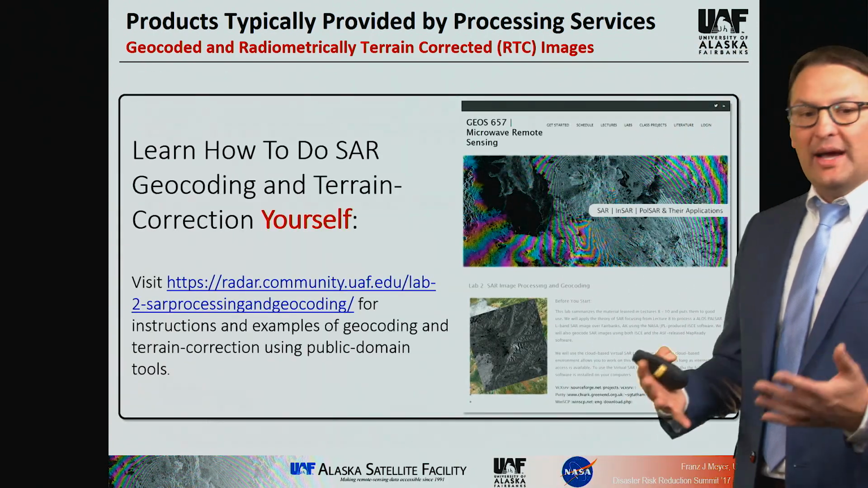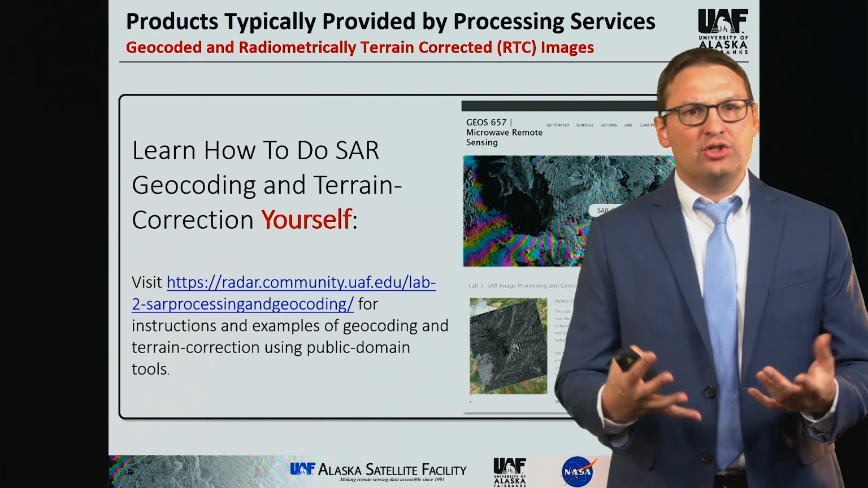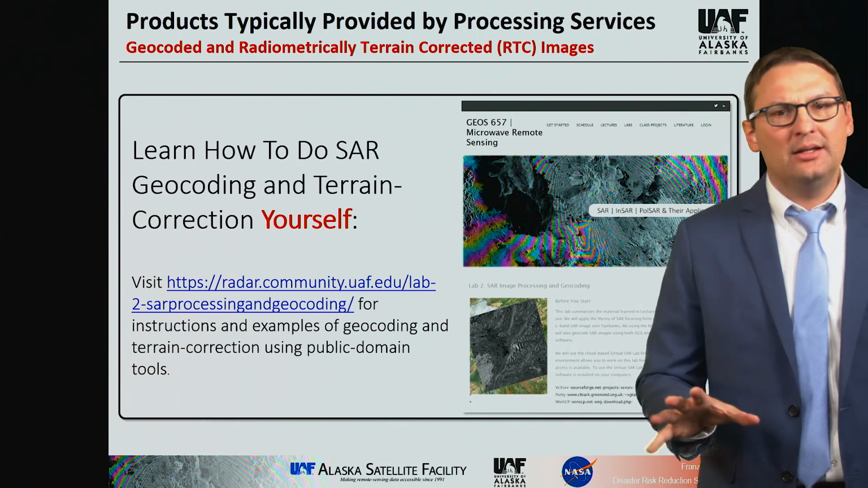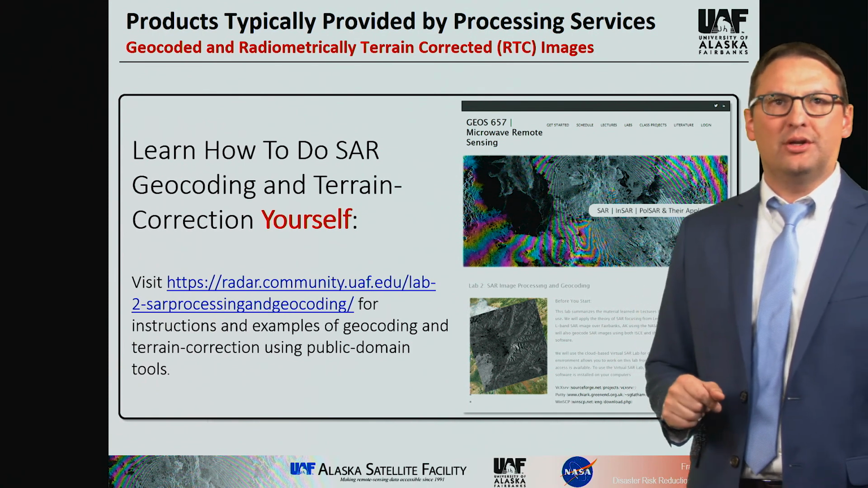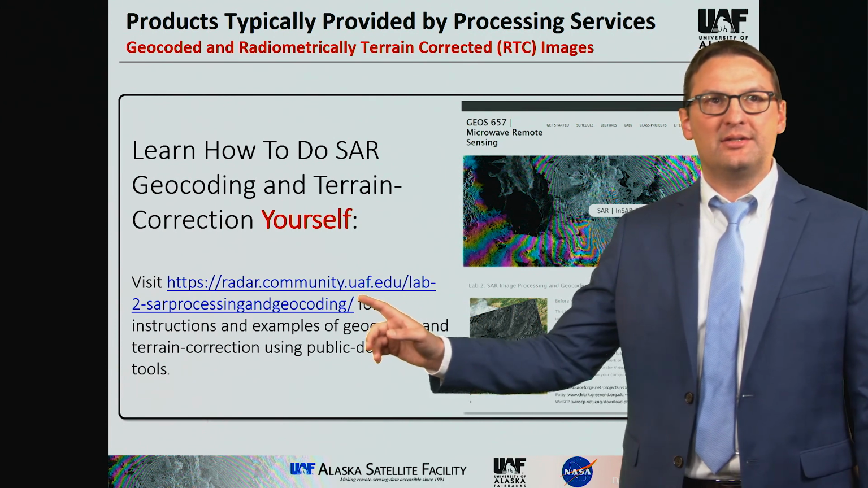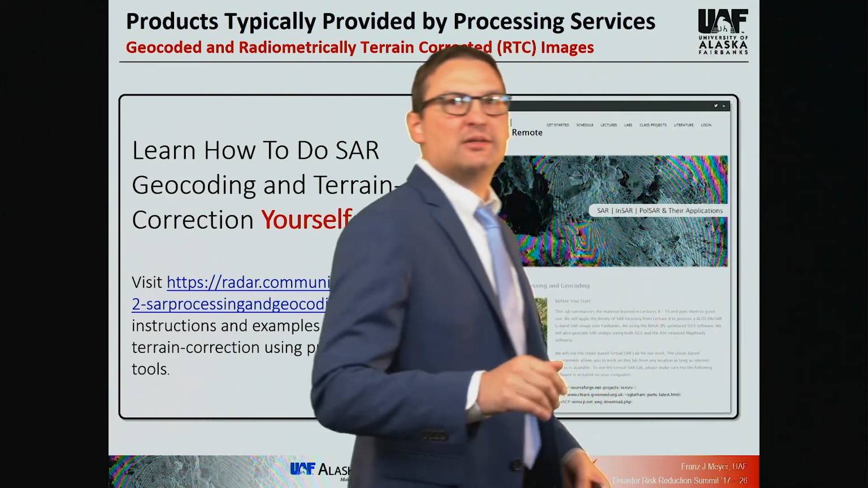So this is done automatically by most of these systems. If you want to learn what's happening when geocoding is being performed, there is actually information available for you online that you can utilize, and you can learn yourself how to do geocoding and terrain correction of SAR data. So one resource is linked here. If you click on this link once you have the data set, or if you only get the video, you can just type in this link if you have to. It leads you to a web page like this.